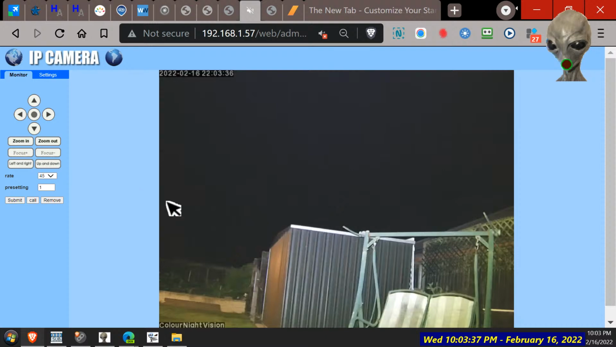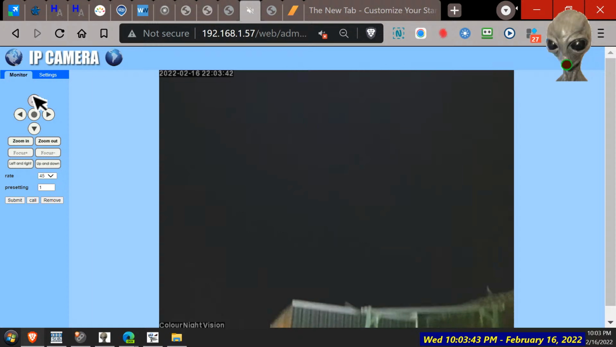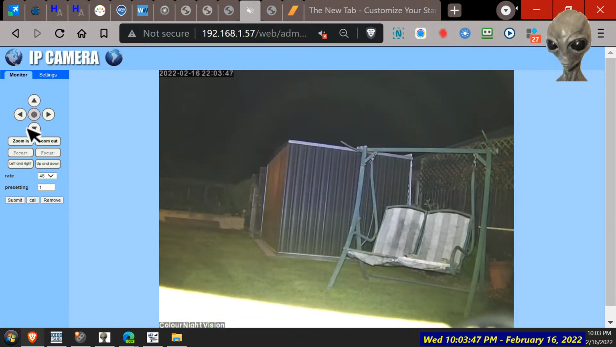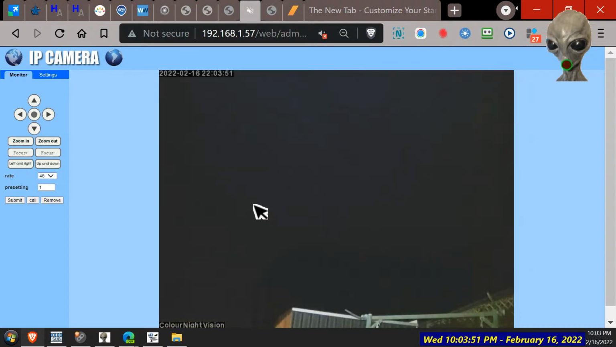Plus I turned that outside light on to see if it would make much difference, and it didn't. The only ones that seem to make any difference are the LEDs on the front of the camera. No, can't see no dog. As you can see, can't see no stars. See plenty of bugs still.